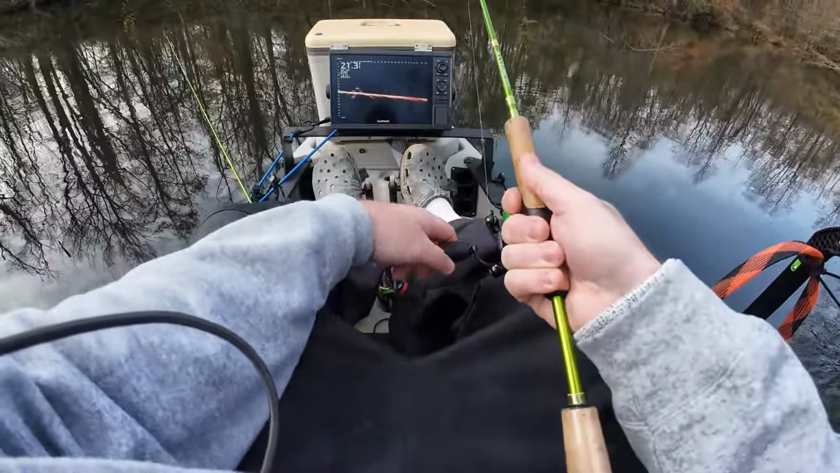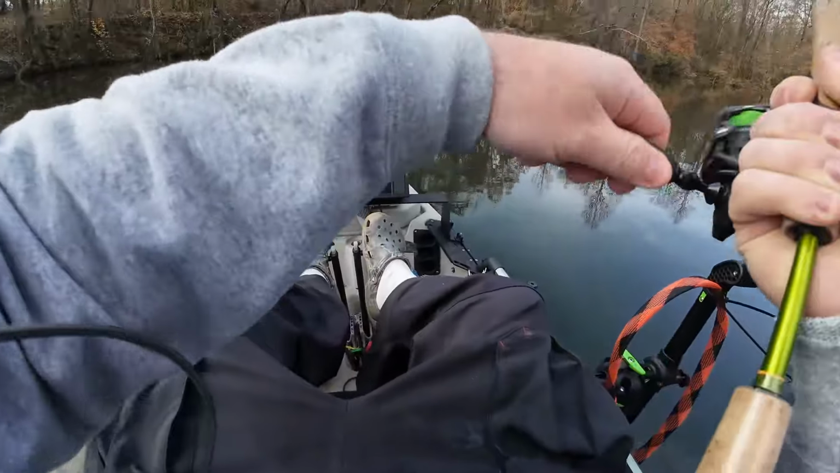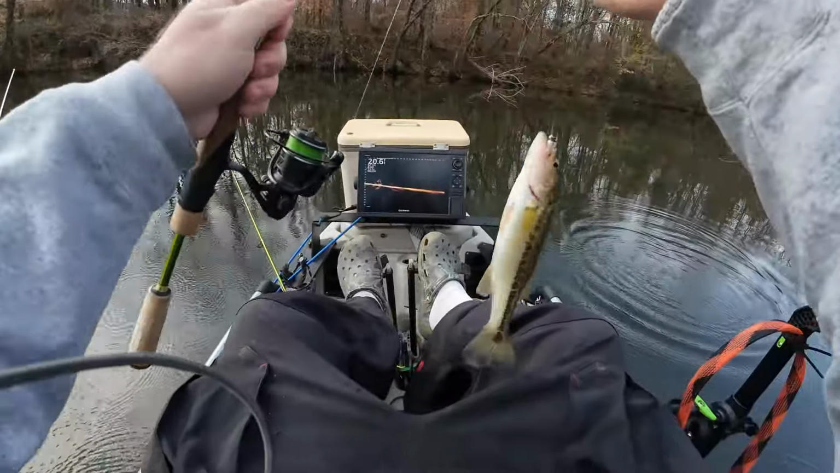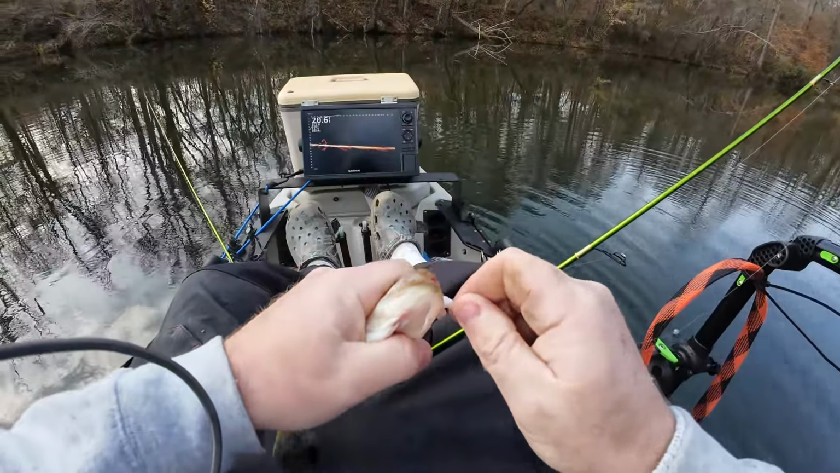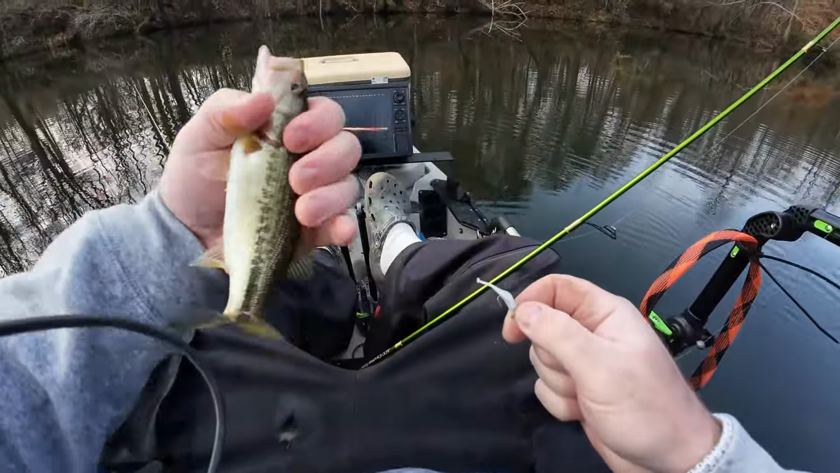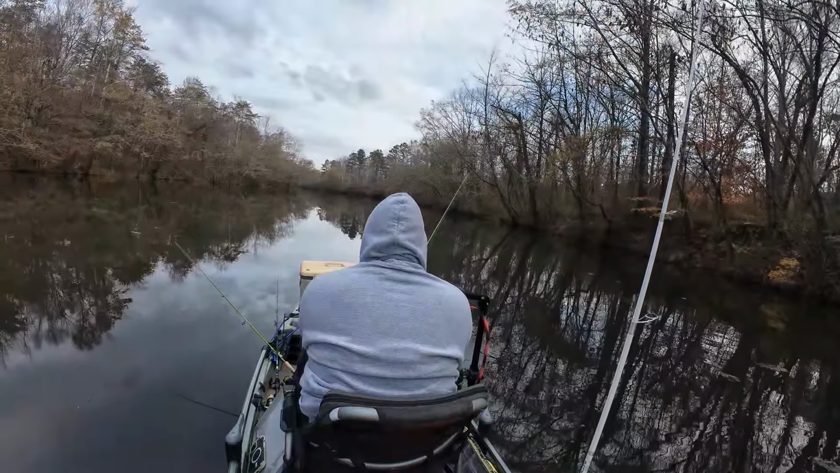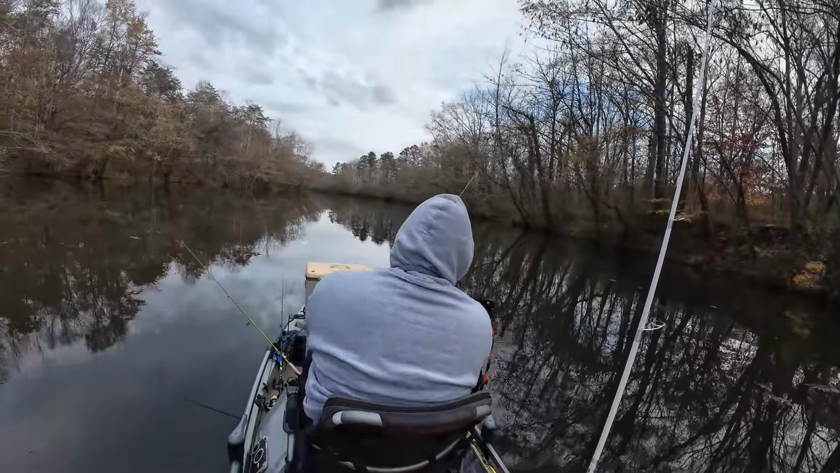Ooh, that's a big one right there, wherever that is. He's interested. There he is. That's a good one right there, wherever it is. Bass. Looks like a good one on the scope, and look what you get. He wanted it. Just another dink. Just a dink. You don't know when they might be just hiding out. Stuff like that, but.